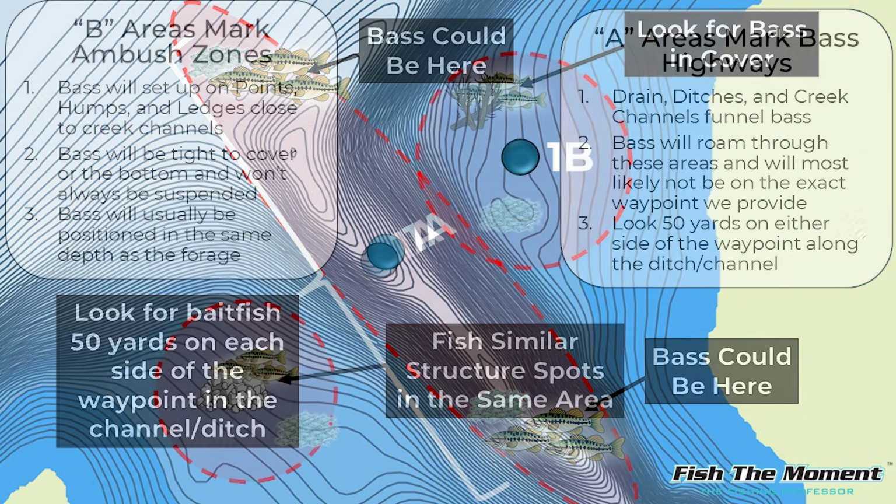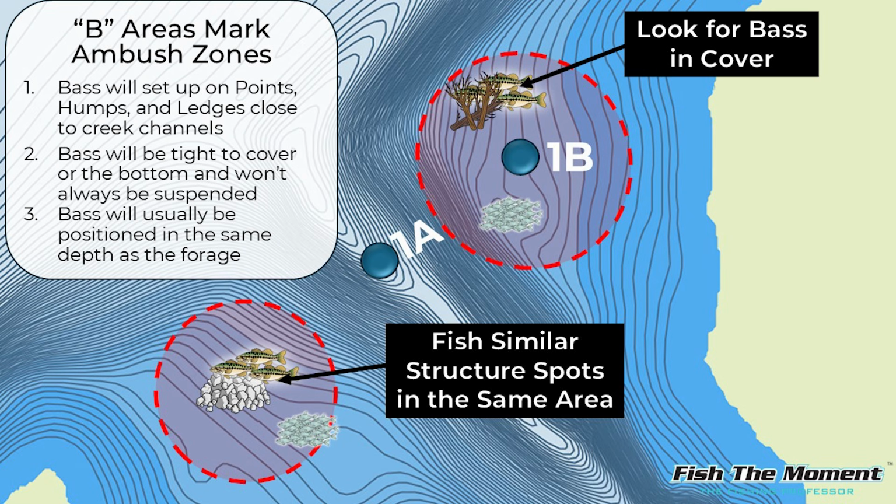In addition to the A waypoint, we also provide a B waypoint, which is a piece of structure that's highly likely to hold bass if you don't find them suspended or on the bottom in the middle of the creek channels or drains, the A areas. We only mark the most likely piece of structure in that area, but there may be other pieces of structure that are similar, so we would definitely recommend checking out the other pieces of structure that match what we mark in the breakdown, because sometimes we don't know exactly which point is going to be the best, again, based on the lake conditions.